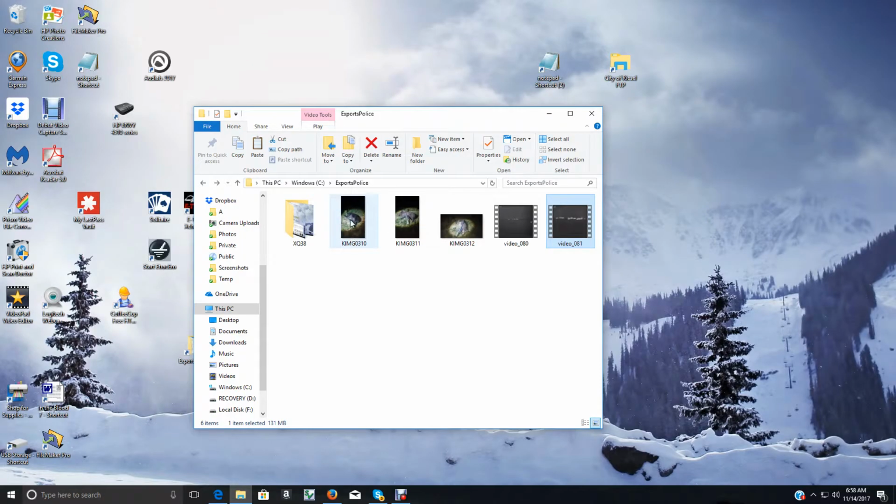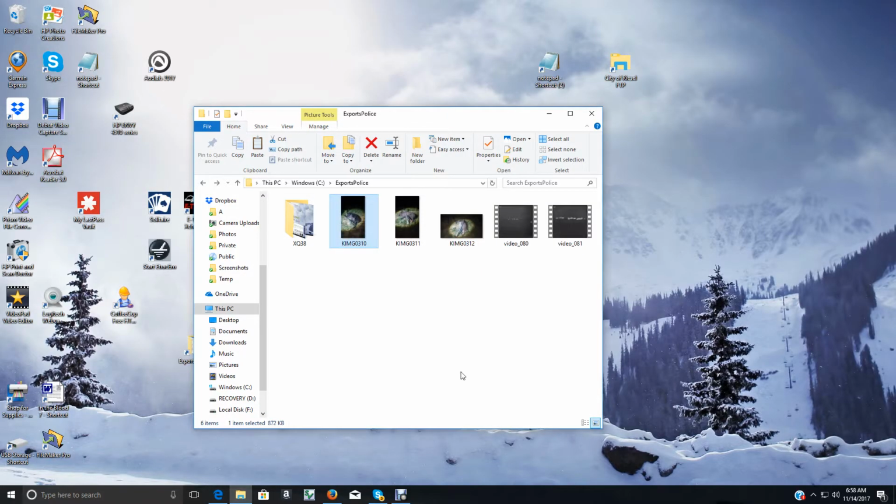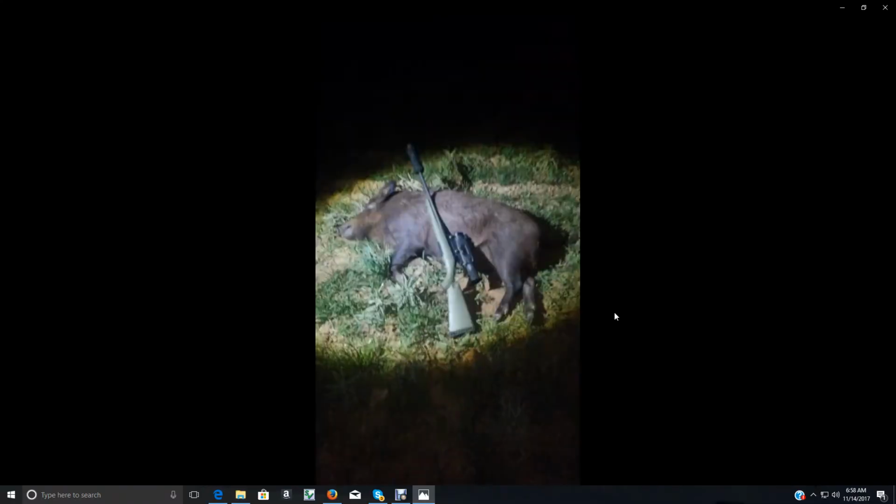We'll give you a look at what these look like. I don't remember exactly which order they were, but there's one of the hogs right there, my little rifle. That's a pretty good hog. All these were pretty good hogs. And there's the other one.